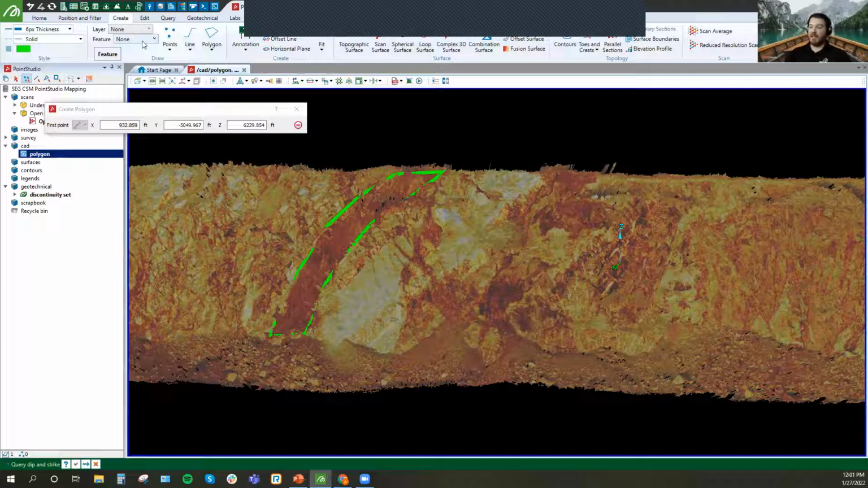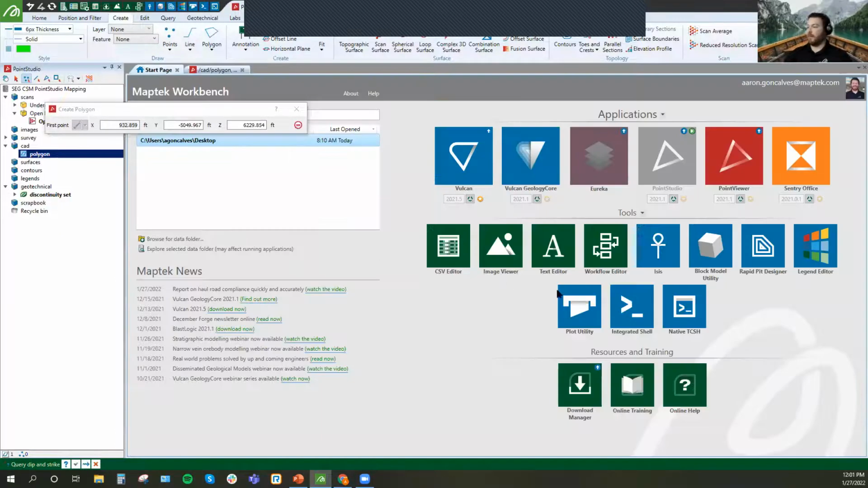And that is obviously important if you're taking this information out to, like I had briefly mentioned, other general GMP mine packages like Vulcan, where you could bring that mapped data over into Vulcan, because it's all on this workbench now, a single platform for the applications here.